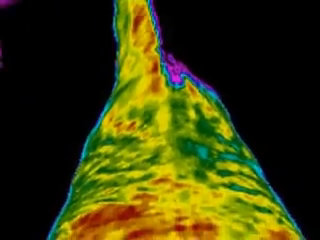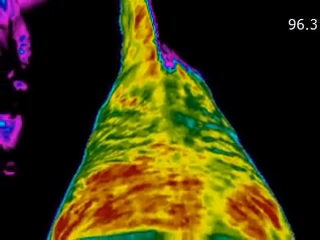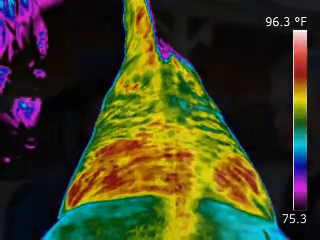The right side was much hotter than the left side, which meant he was trying to compensate on that left side and protect his left front leg. As a diagnostic tool, even for a layperson like me, you could see immediately where he had sore spots and where his body was trying to compensate.